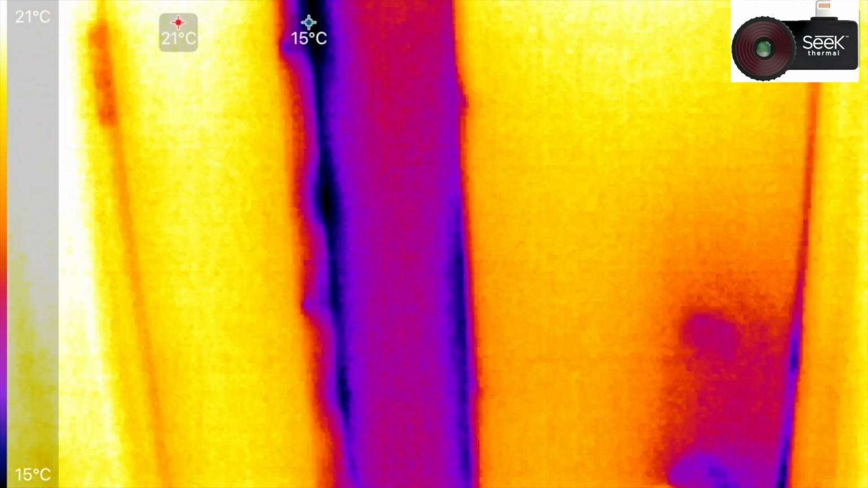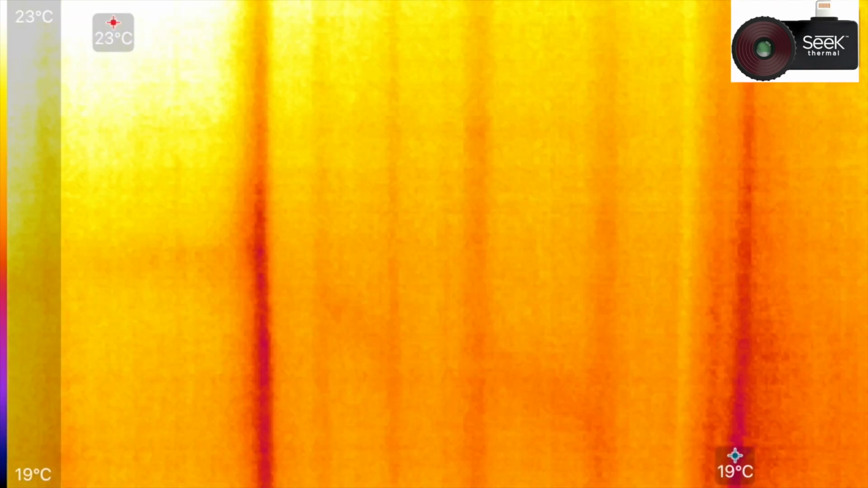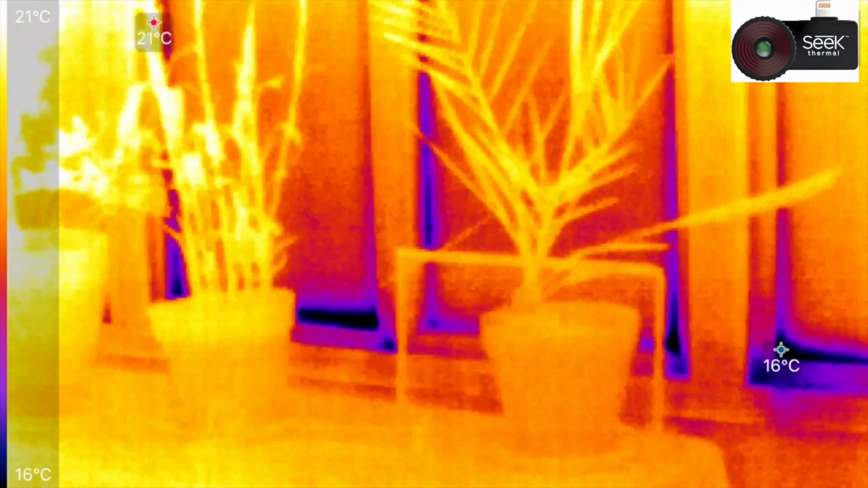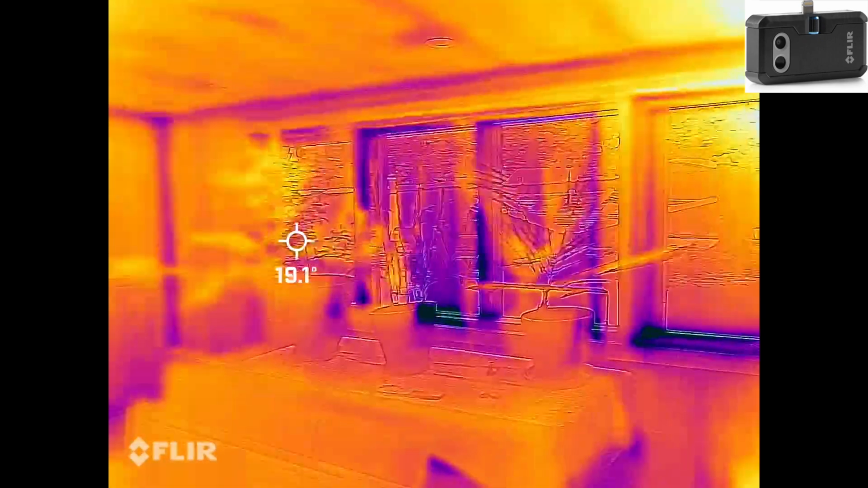pausing. You can also see the focal length is pretty long, so you have to have a lot of room to actually record it. Flir is a wider angle camera, so it's much better suited for indoor inspections.